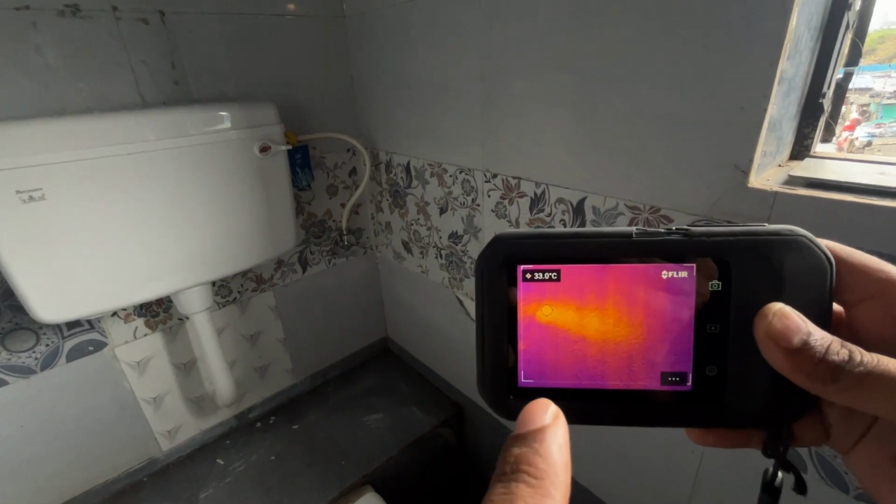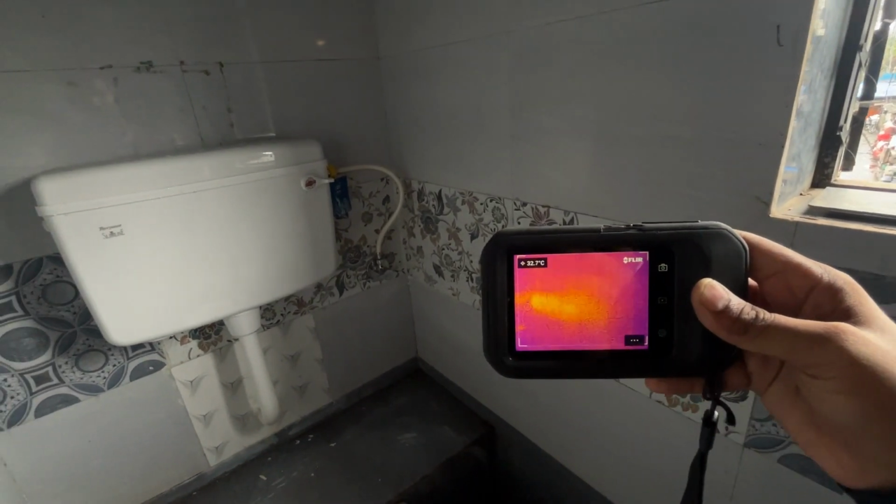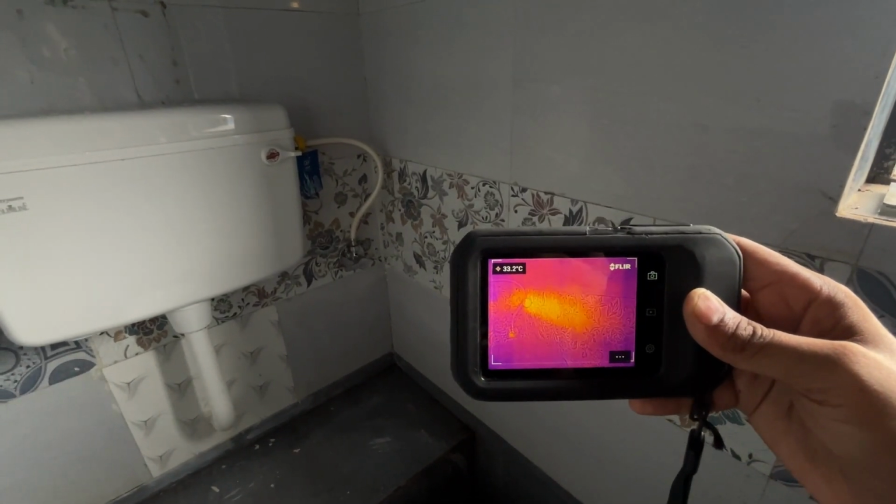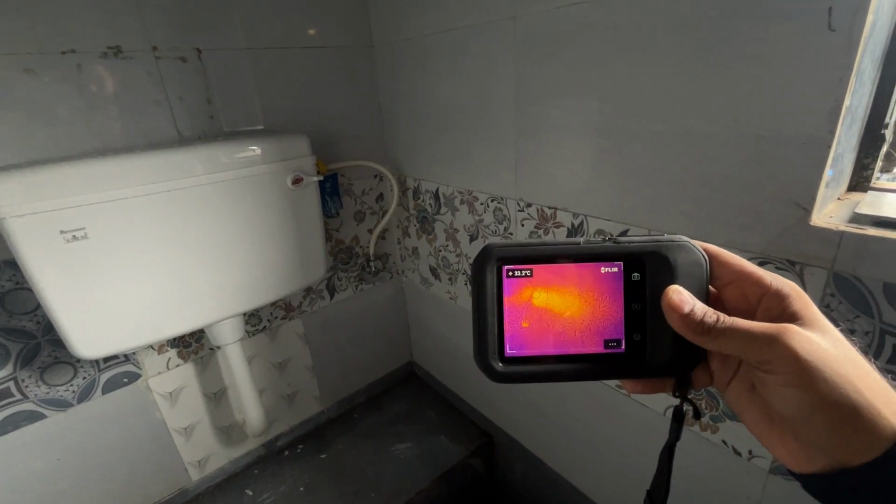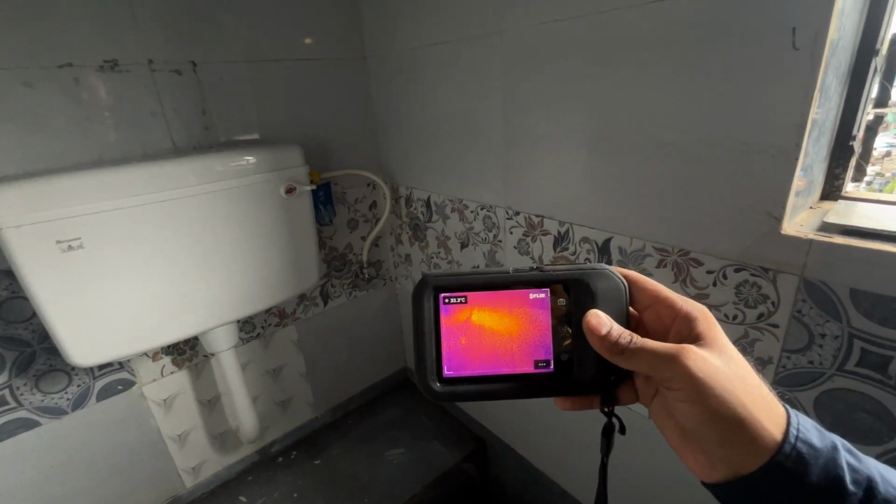Somewhere here we can see the pipe. It takes some time to raise the temperature above the wall surface. So this is one method with which we are able to detect any leakages, but it is a little time consuming. We have to hold the water for 20-30 minutes and then wait for the result. Then we are able to see the traces. So this is the hot water method.